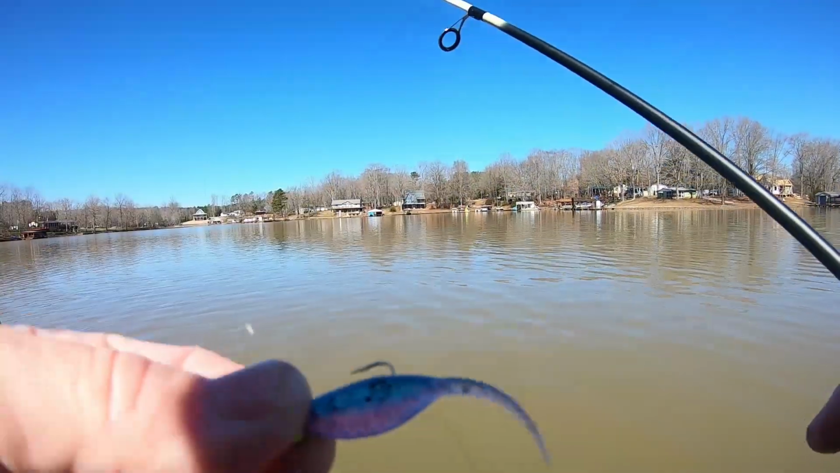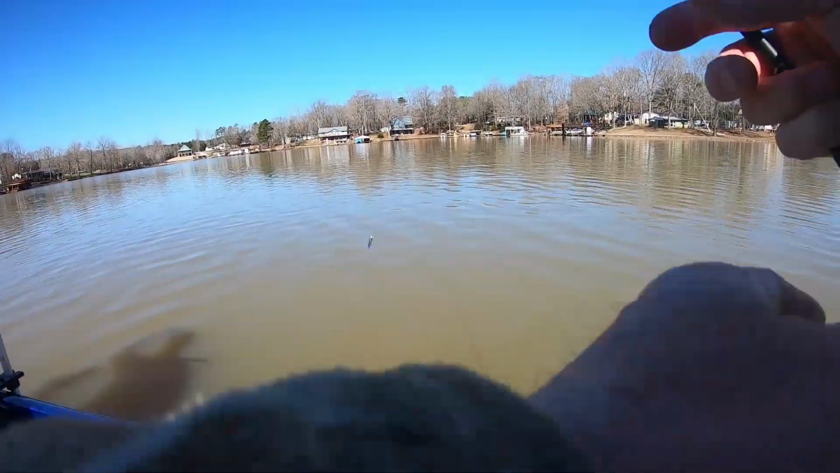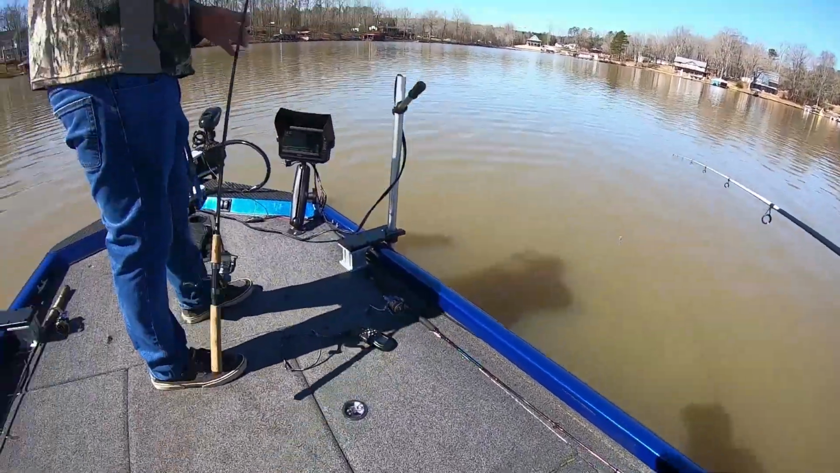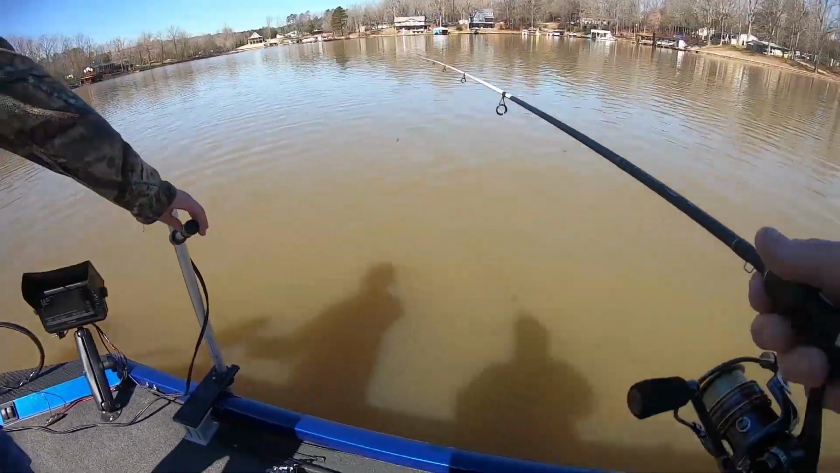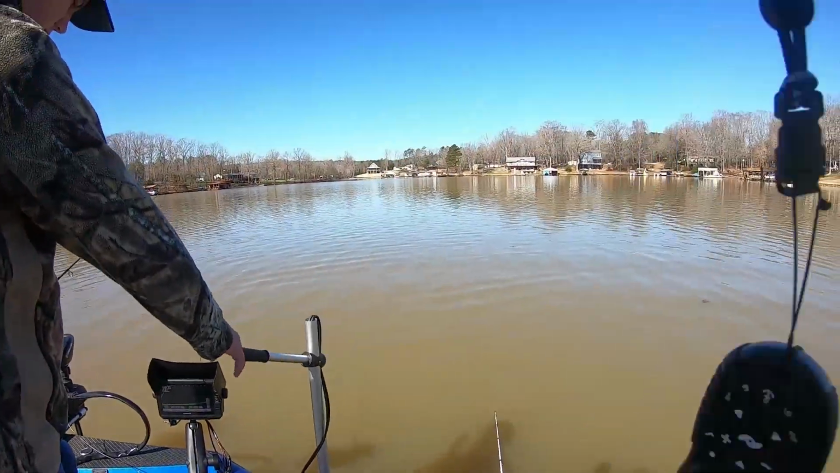Down the road, I'm going to do a pro catcher. It's blue back, pink belly. Isn't that pretty? I've had a couple people laugh when I showed them to them. They ain't gonna laugh when they see me catching fish on them, are they, Mason? No. I've made a lot of colors.